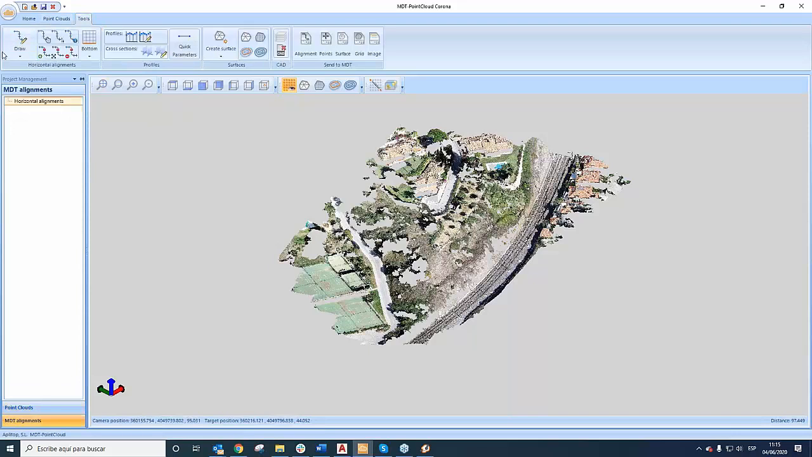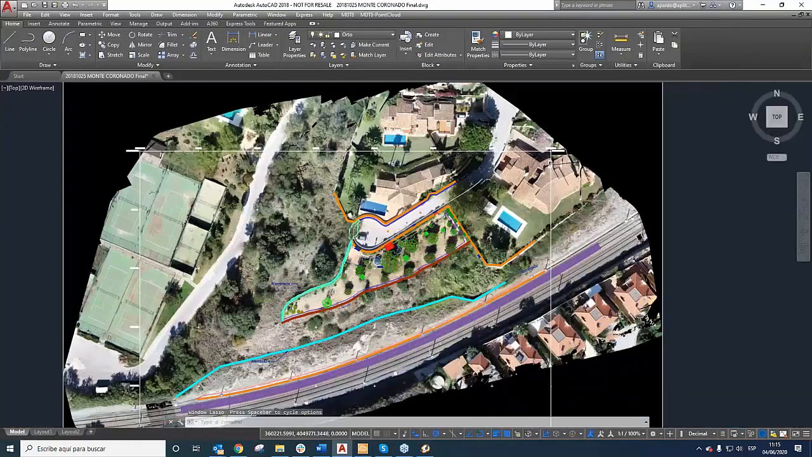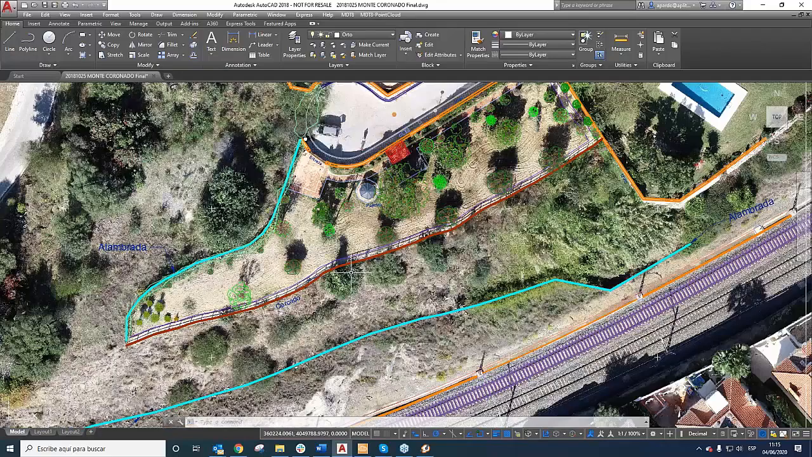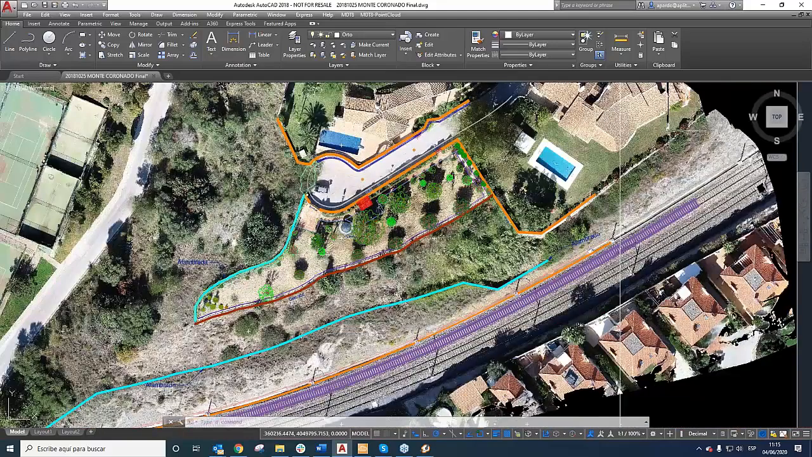Now I'm going to create a horizontal alignment. For that I'm going to use the MDT. In this case, I can show you the ortho image of the same work, where I have drawn all the linear entities, like a fence, a pavement, a wall, etc., or even the trees or the vegetation.